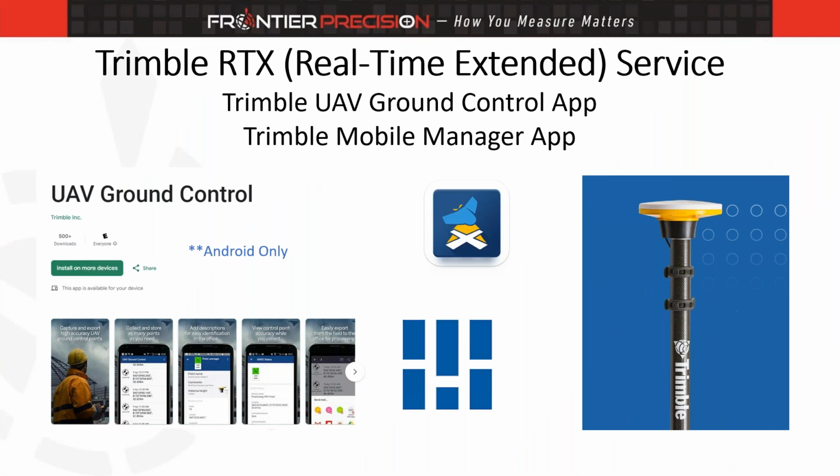And I'll end with this, talking about a very inexpensive app. It's $10 and called UAV Ground Control. It's a Trimble app. It's for Android only, and its focus is locating ground control points. It interfaces with a number of receivers.